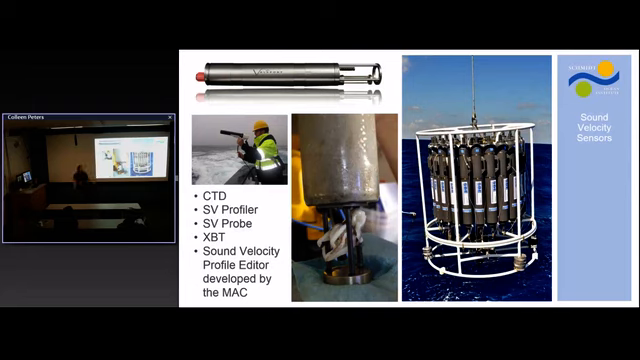Now, when we're doing multidisciplinary cruises, like an oceanography cruise, and doing a lot of CTD casts, we'll use the CTD for our sound velocity profile. If we're doing mapping only, we'll at least take a CTD profile at the beginning to get a full ocean depth profile and salinity profile in the area. And then from that point on, we'll move to the XBTs, because then we can use those as we're underway, as many or as few as we need.